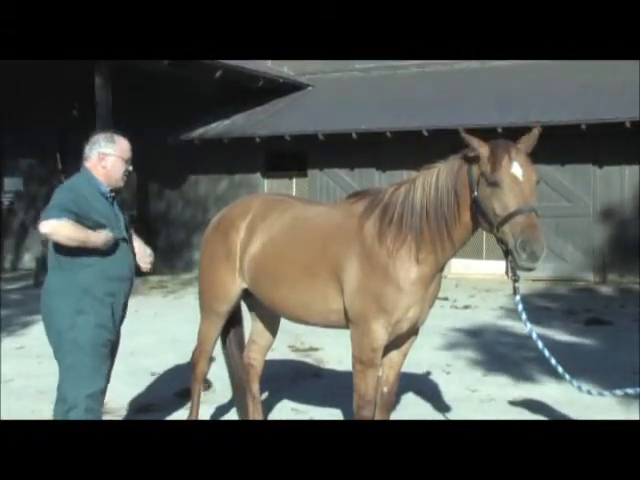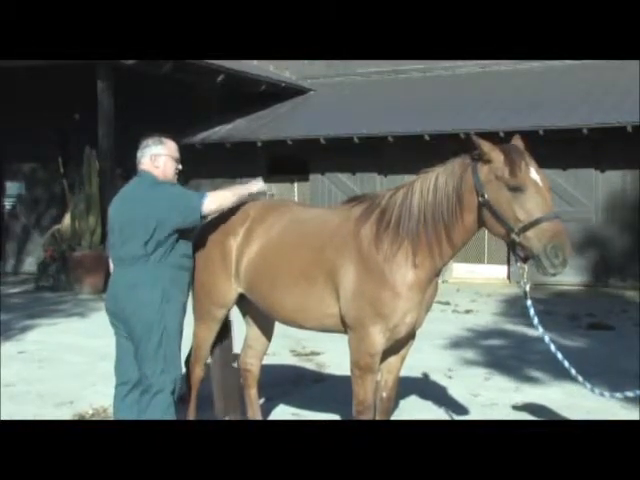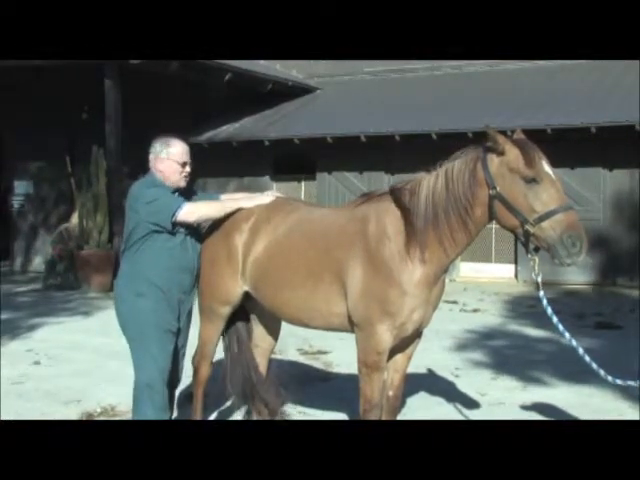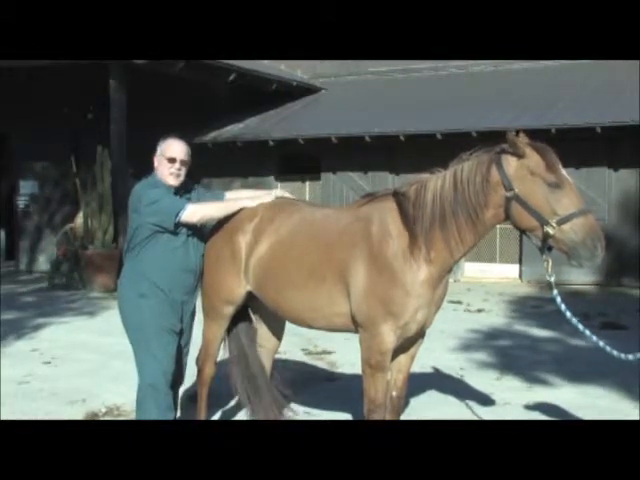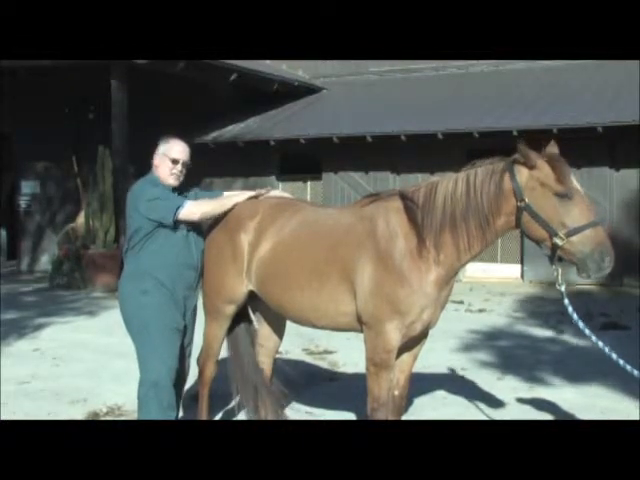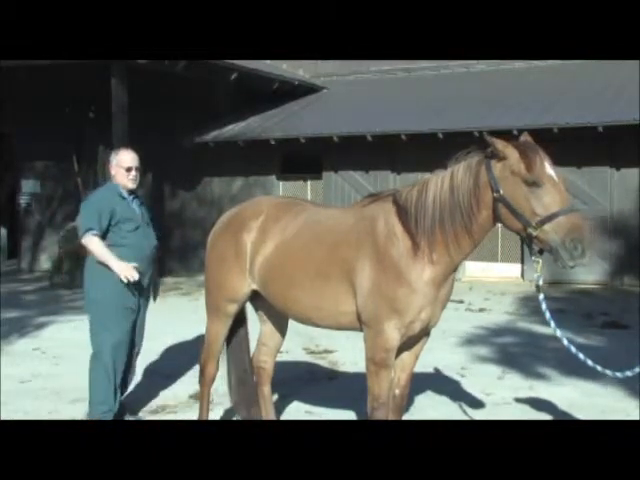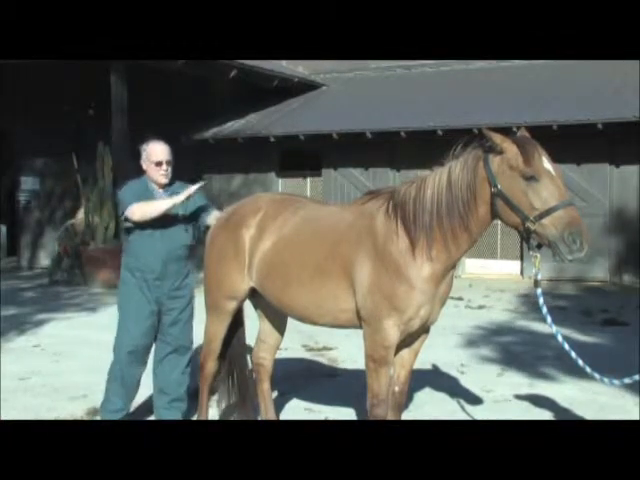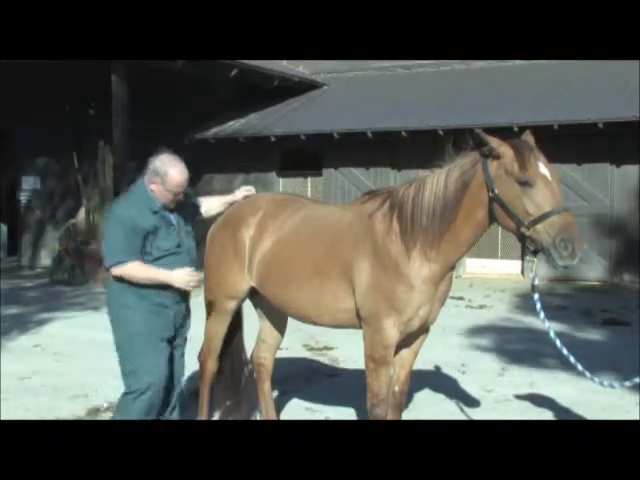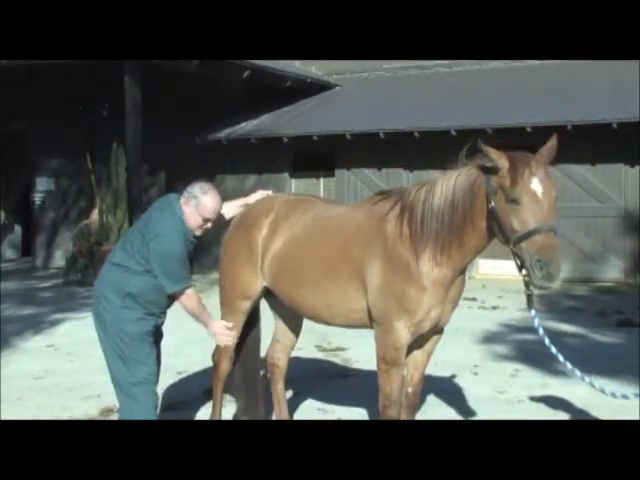So what we do on him, and I'll show you right here, if I take my hands and go across his pelvis right here, there's also a big difference in temperature on this side and this side. There's also a big difference in the musculature on this side and this side. So he's telling us this pelvis is actually tilted to the right. If you look at him from behind, you'll see a slight difference in the musculature from the right to the left. It's definitely different. So you come down in here and you're looking at other issues. You're feeling down along these legs to see if there's any difference.